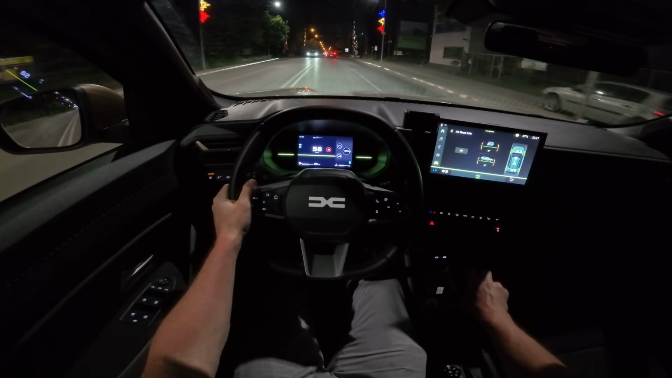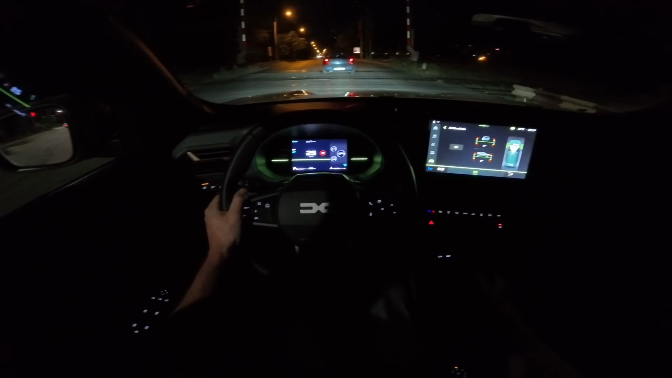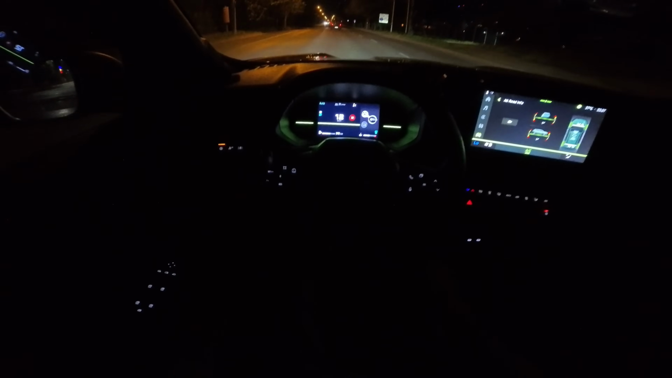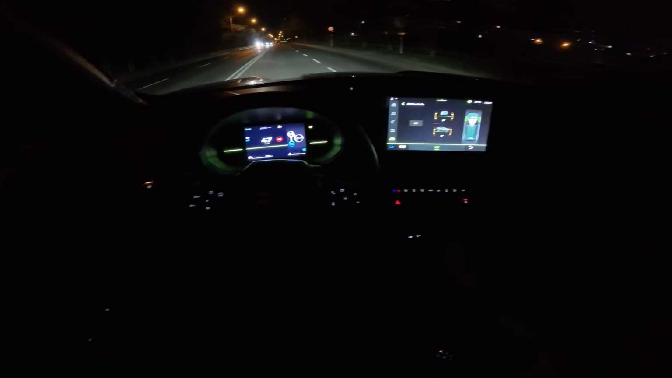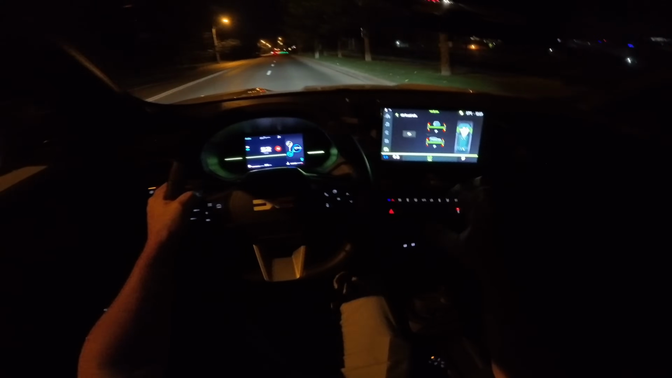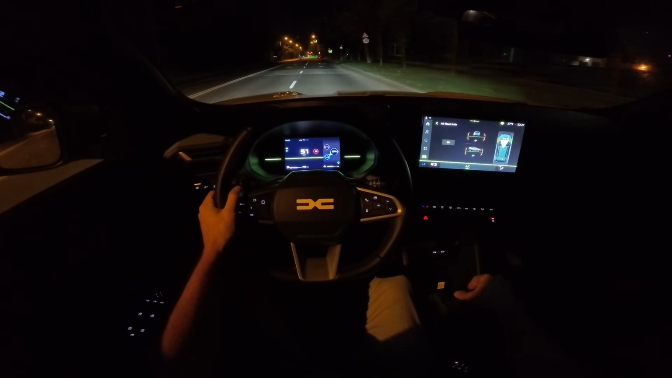Now, the suspension test right here on those train rails. Not bad, not bad. You see right now it's gripping 50-50, quite nice. It gives you the information. It's so cool. I didn't expect to get this information about how much power you get for the front and the rear wheels. That's super surprising.